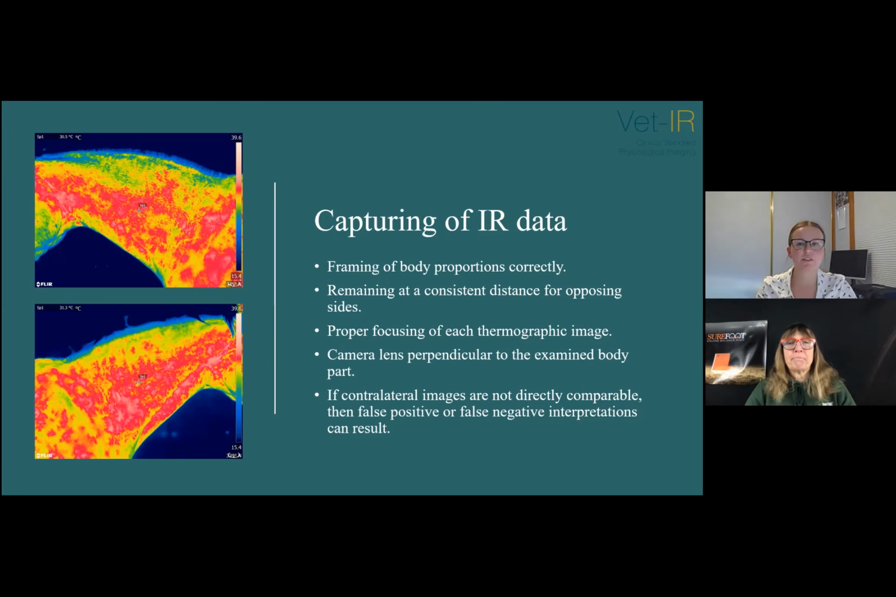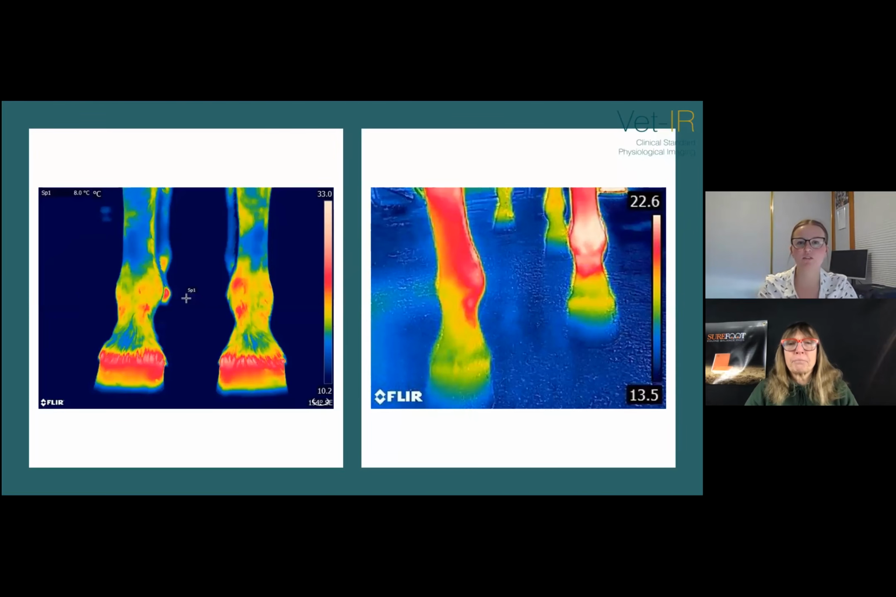Yeah. So here's another example. On the left here, we have a correctly framed and positioned horse within the image. It's nicely focused and the camera lens remains perpendicular to the horse's legs. Whereas the one on the right, the quality of the image is not that great and the horse's legs are not perpendicular to the lens and the framing is not that good either, as part of the horse's hoof is actually cut out. So that wouldn't be a great image to have interpreted by a vet.